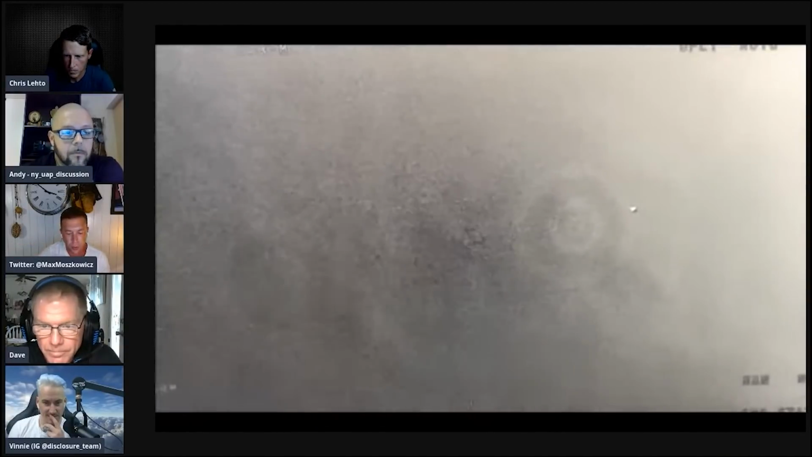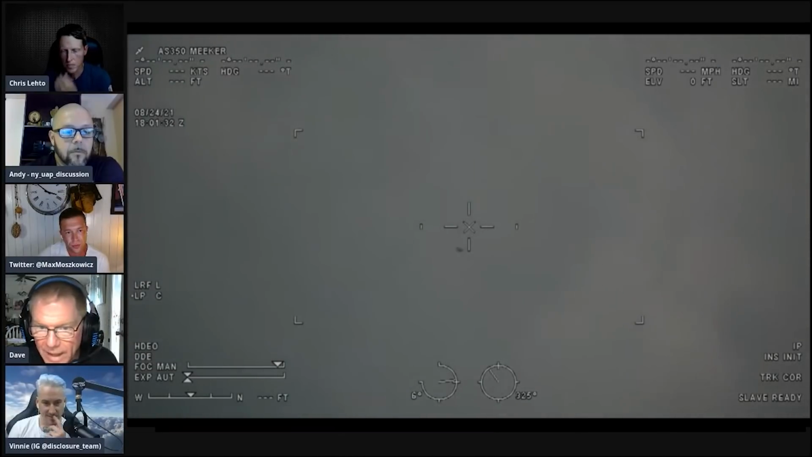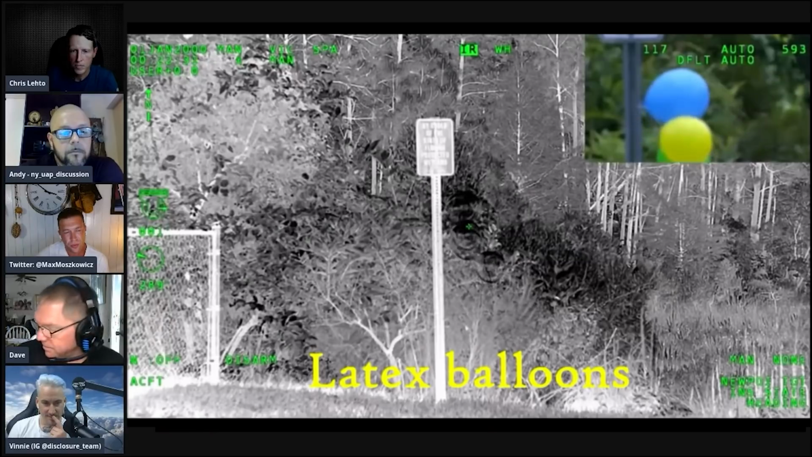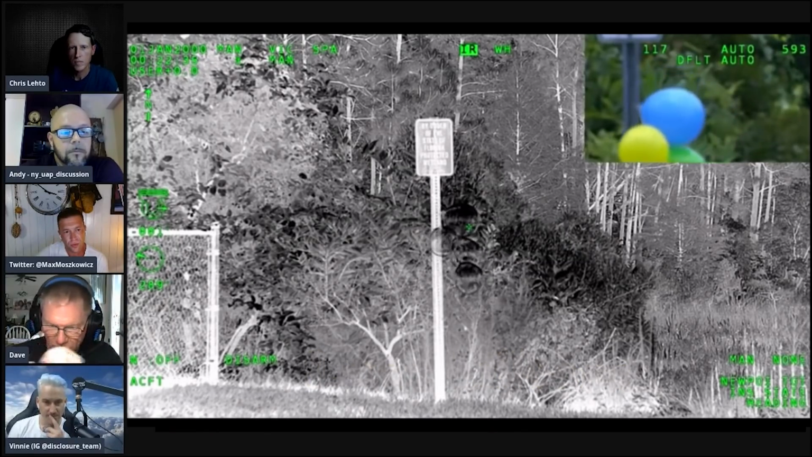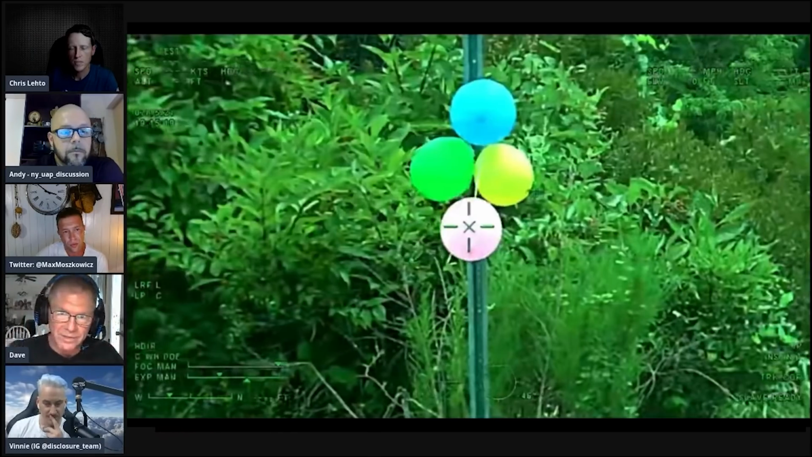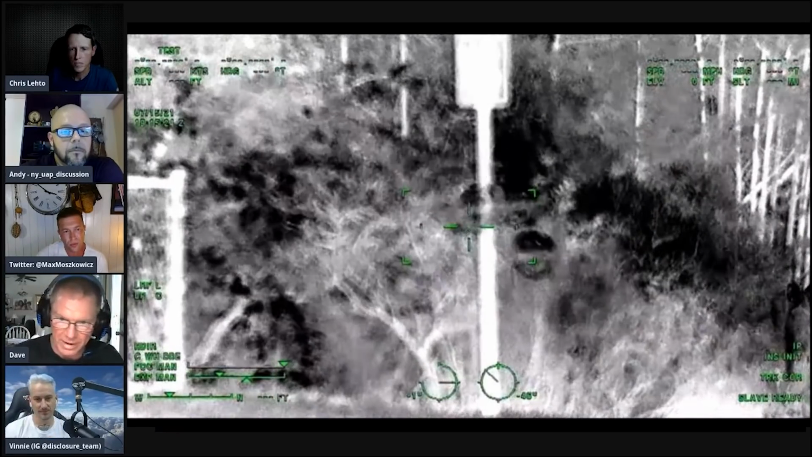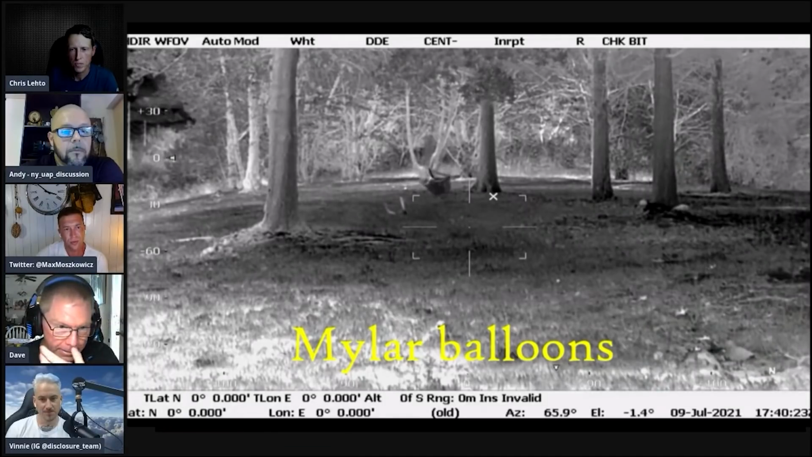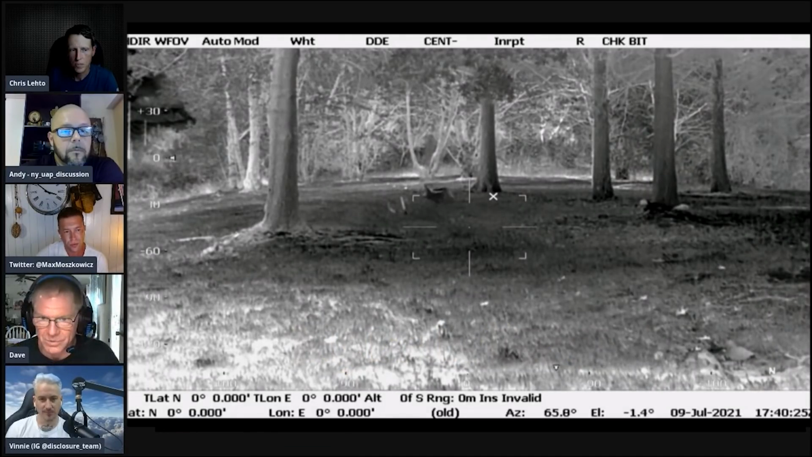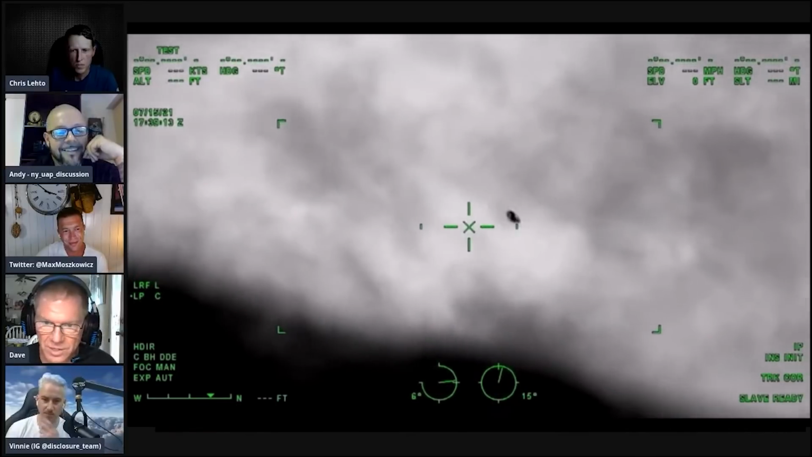At that time, what made you think this is the real deal? Yeah, again, lack of movement was the first thing. The second thing is I watched it for 10-15 minutes and I didn't see any glaring or flaring. As the jet would go off into the distance, you would see it get fainter and fainter because the detector can't pick it up. This just remained a constant image, a constant heat signature just sitting in the sky. I just didn't know what to think about it. It's just nothing I've ever seen before.